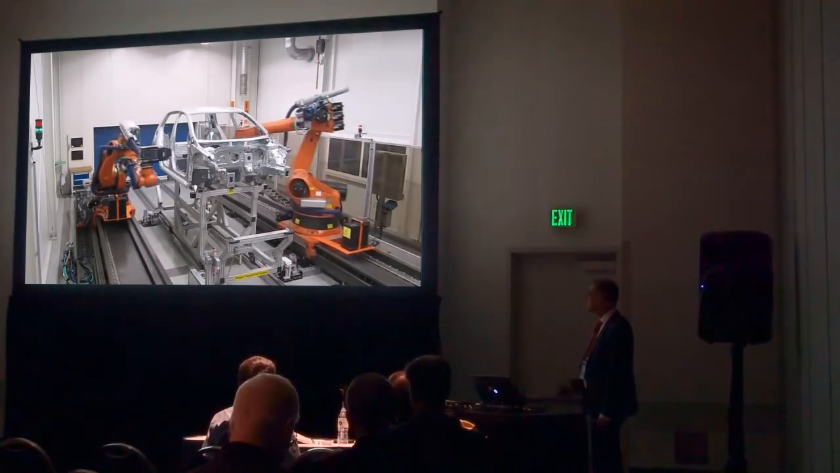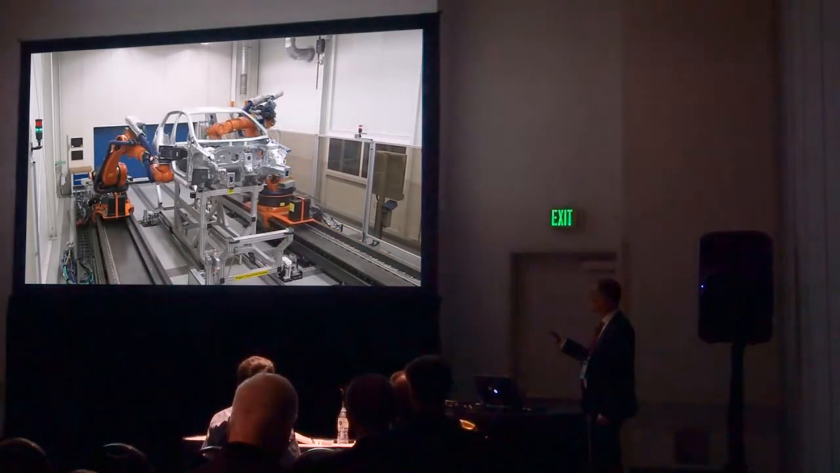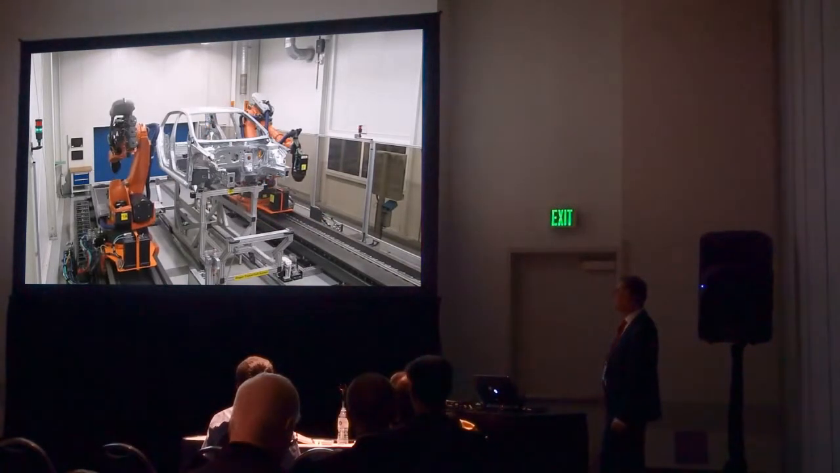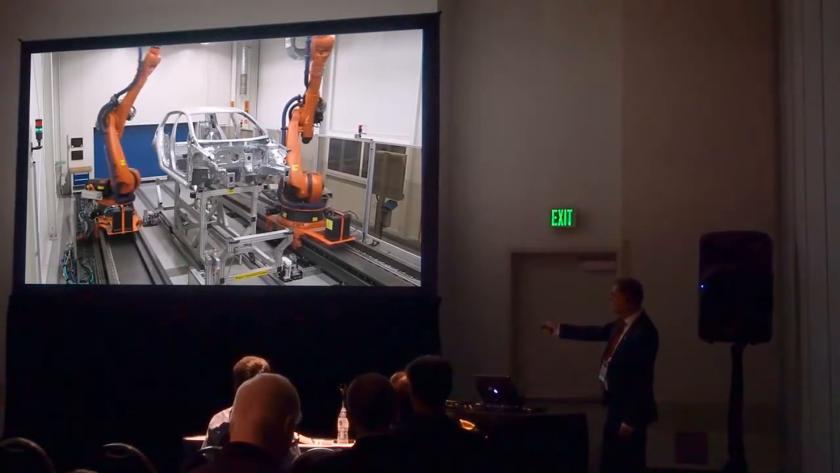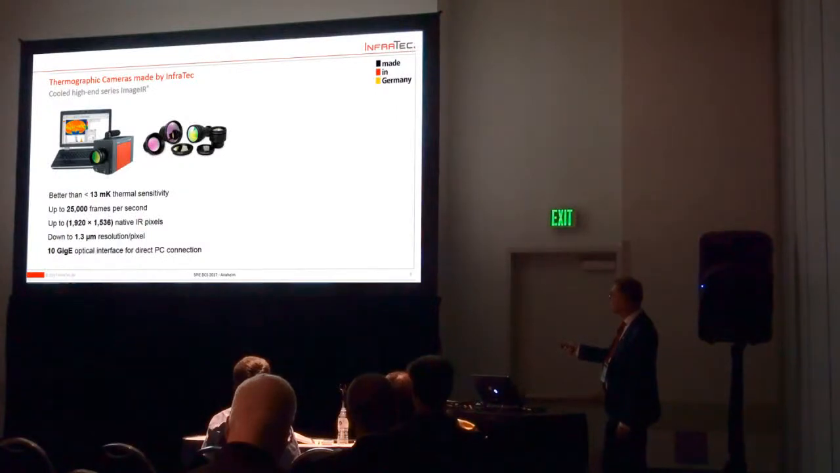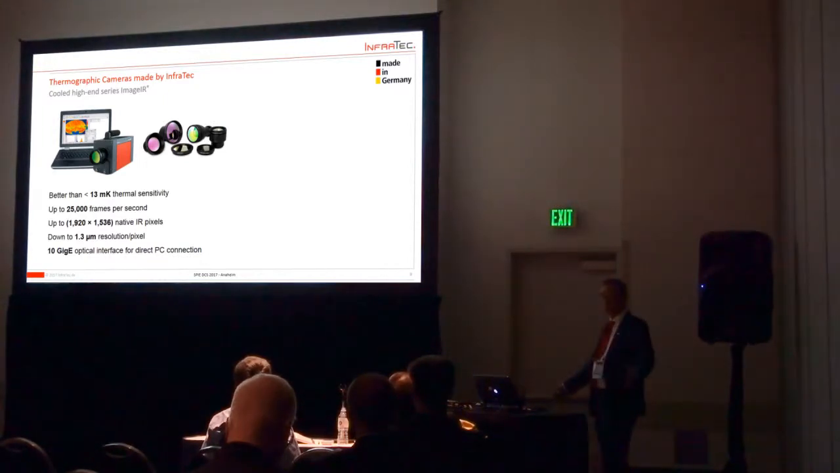Also, we have automatic solutions, welding inspection, line welding inspection automatically, where our cooled cameras are mounted on the head of the robots, and with a high energy flash put into the material, we will see the response, and we can say it's good or not.